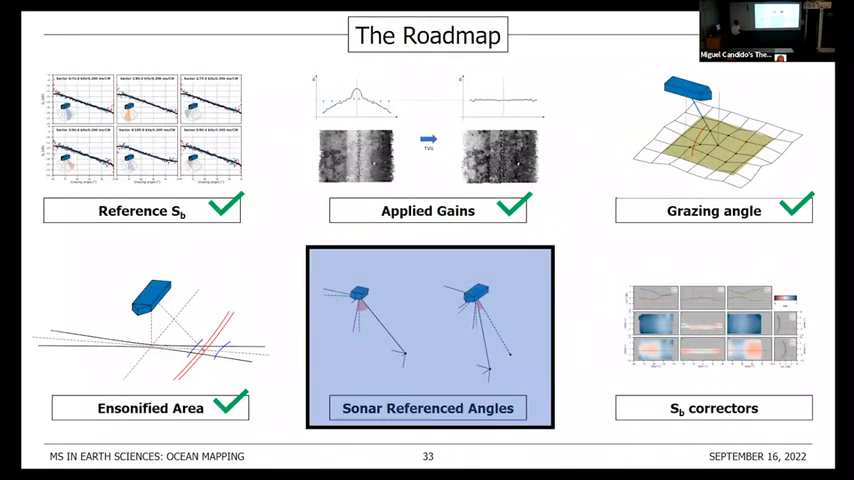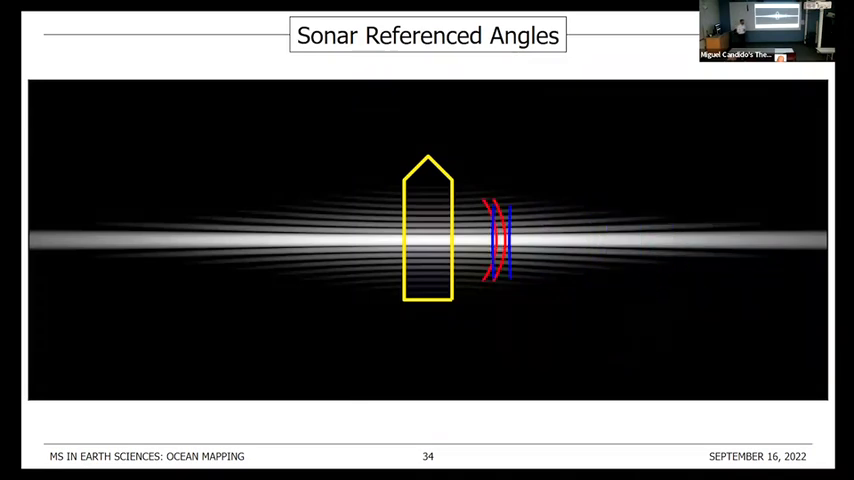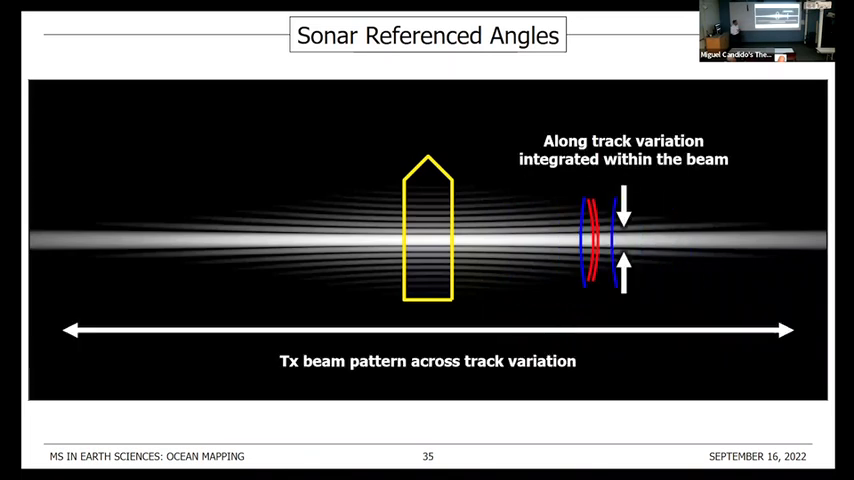Now let's take a look at how we map each backscatter estimate on a sonar referenced space. Here we have the footprint of a transmit beam, and it's being sampled by receive beams at different locations. While the most rapid variation occurs in the along track direction, that one is integrated inside the equivalent beam width.